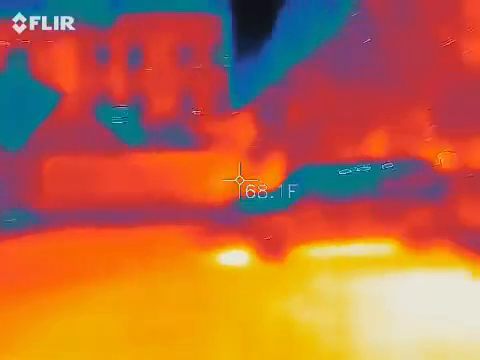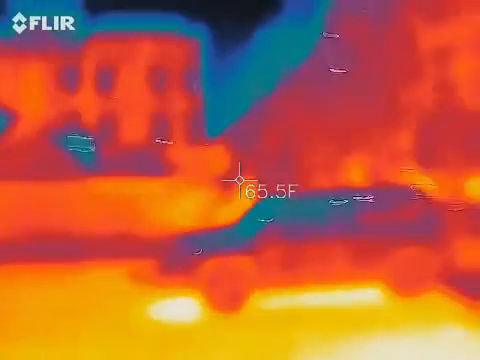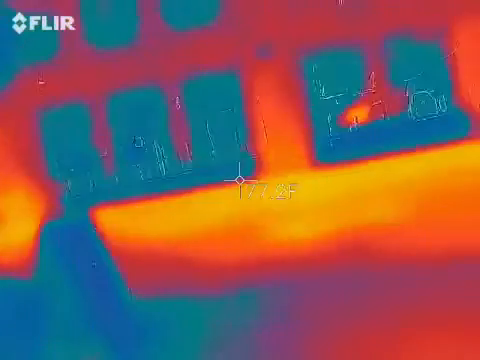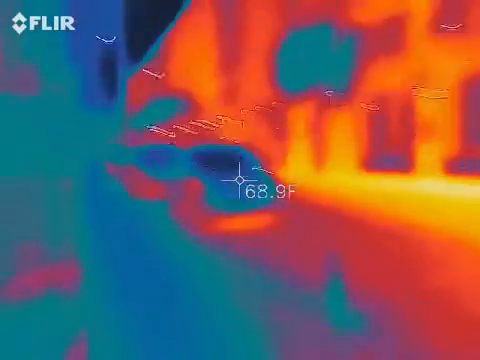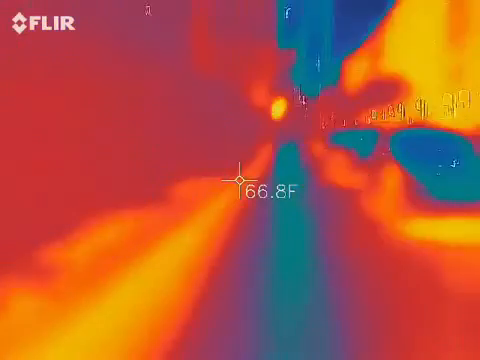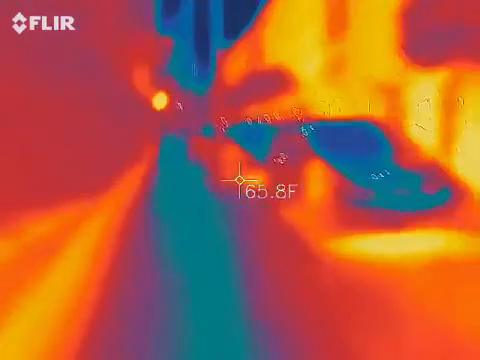But to get to the front of the building is actually around this way. So, yeah, you can actually shine your lasers inside the front yard. Okay. There's where the heat's going. So you can actually